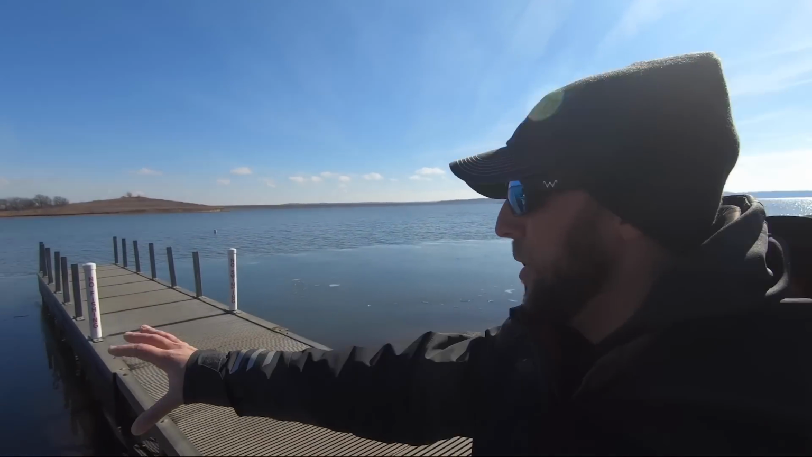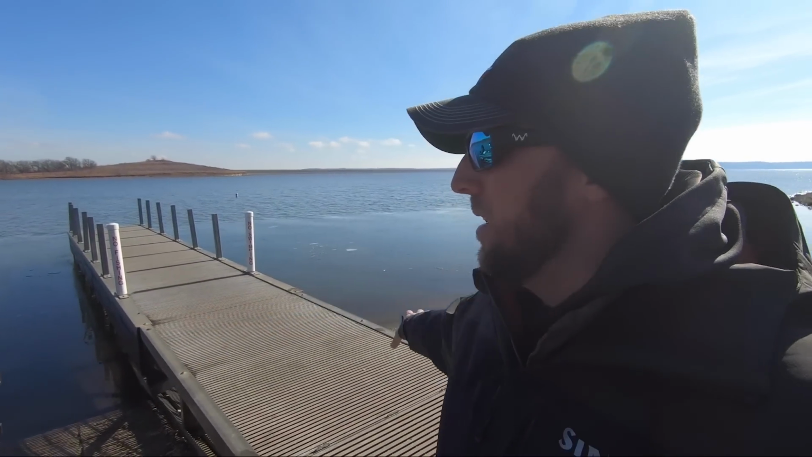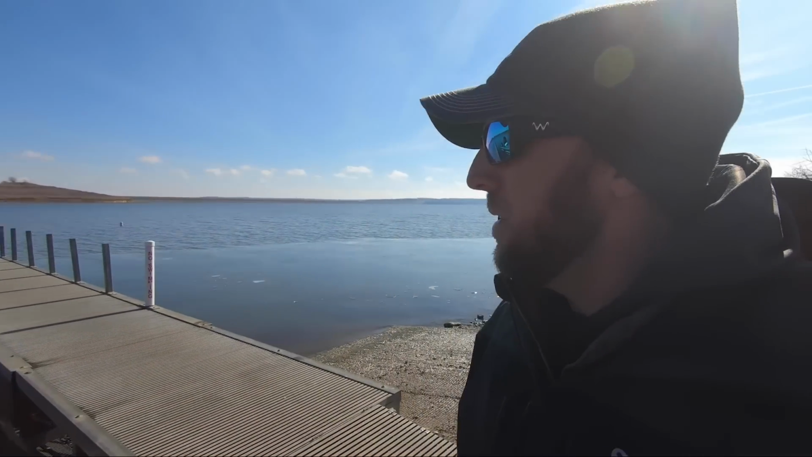So today, I don't know if you guys can see, we've got a little bit of skim ice here at the landing. We've got some south wind blowing everything back here, and I think for where I want to fish today, the south wind is going to be just fine.